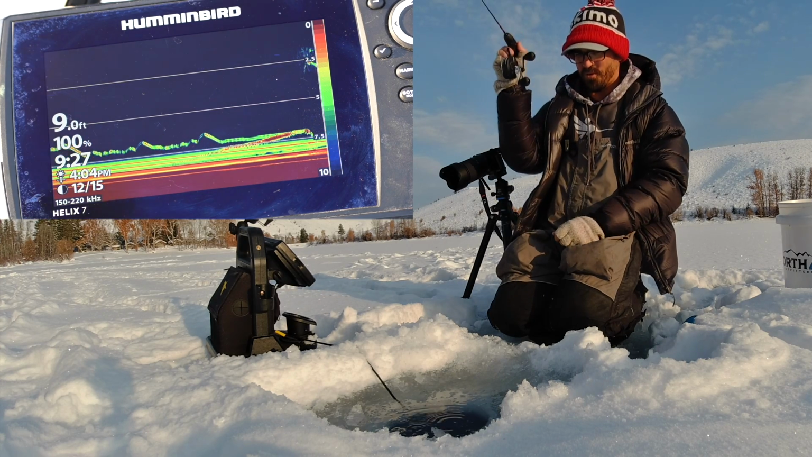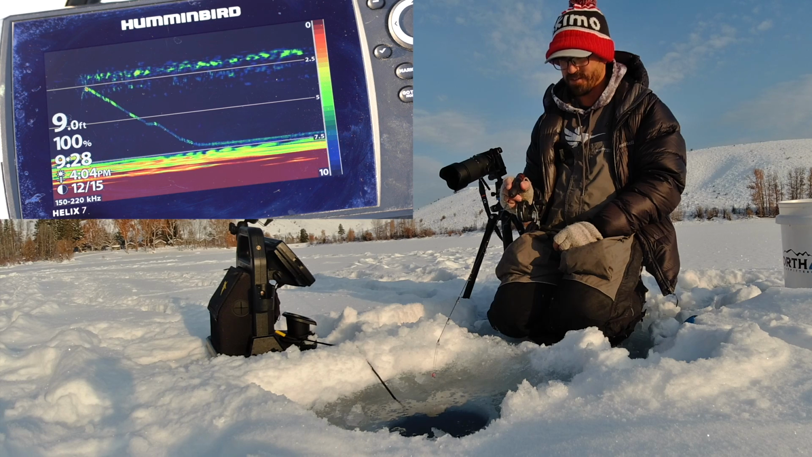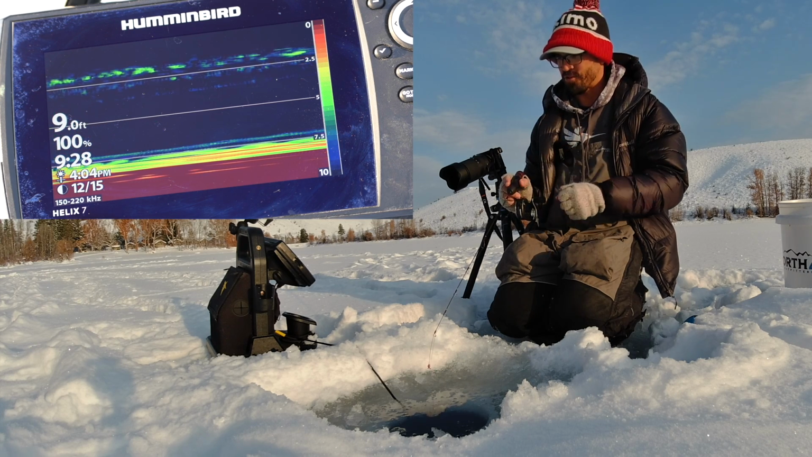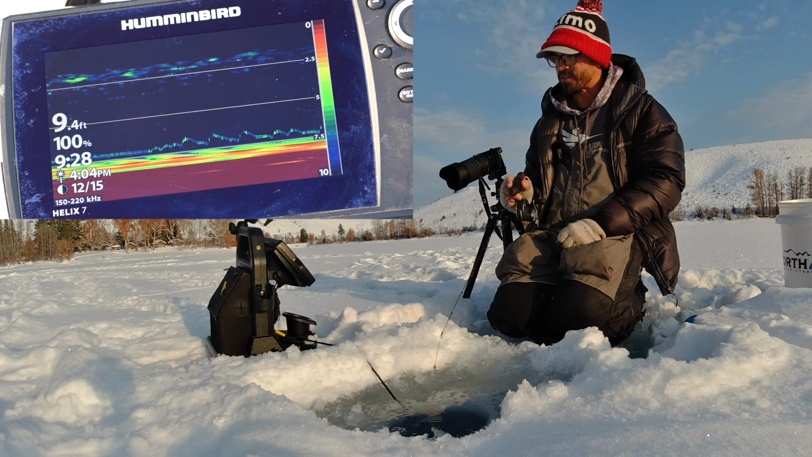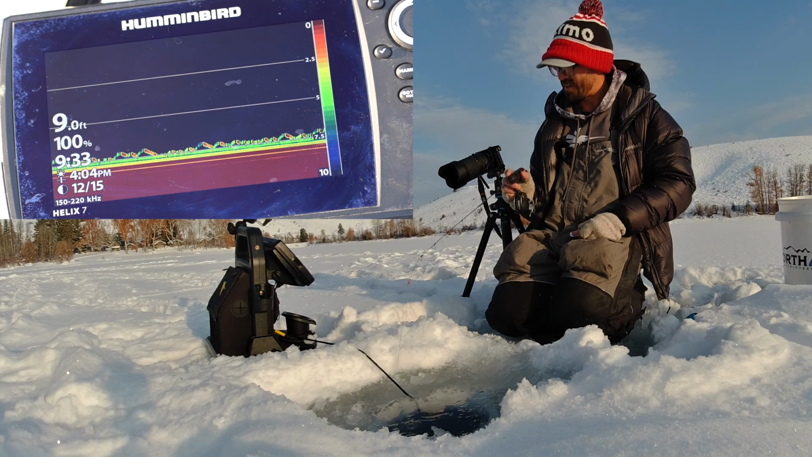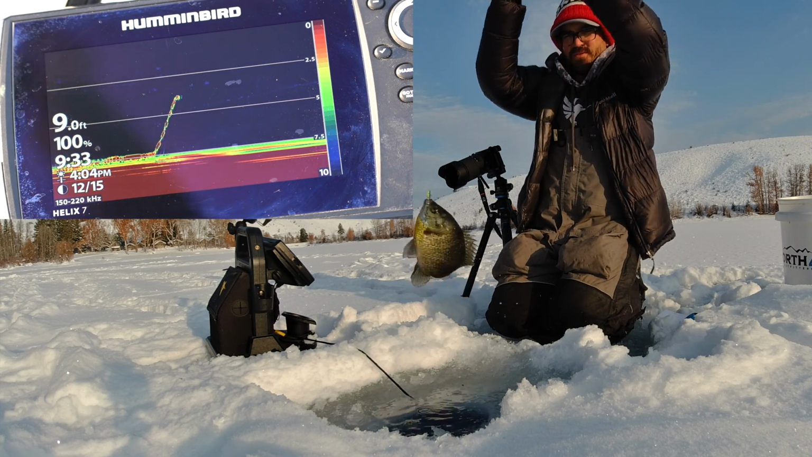Here comes a fish. But they do have some really dramatic differences in terms of their ability on sonar. So the Helix has a CHIRP ice fishing transducer, so that should, in theory, give you a little bit better signal, especially on small targets at depth. Oh, here's fish. Oh yeah, got him. That's a big old bluegill.